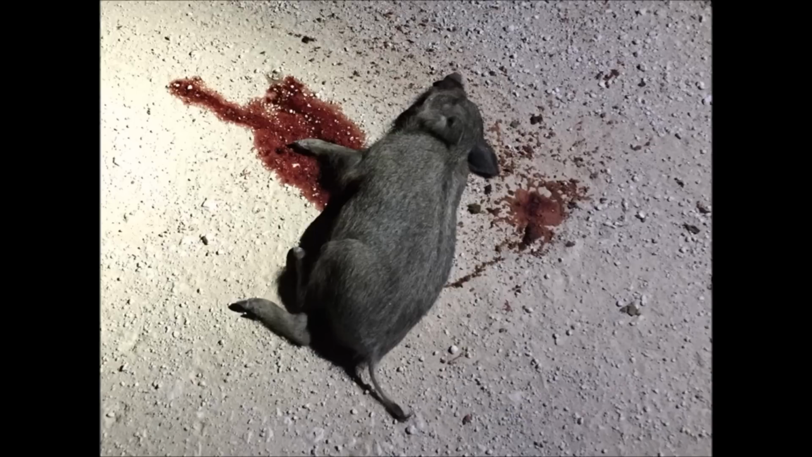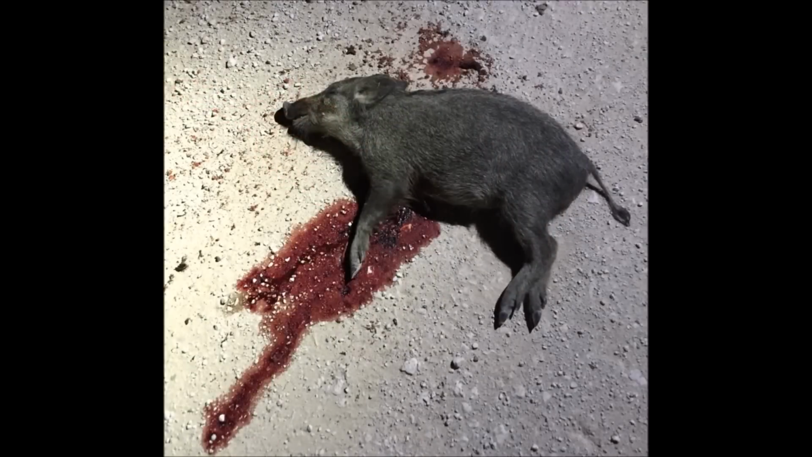Dave Krebs took me hunting in Montague County, Texas. We'd spied our first hog and were driving around the road to the other side of the property when a sounder of hogs ran in front of us. And so our first kill of the evening, even before we got the rifles out, was a vehicular kill.